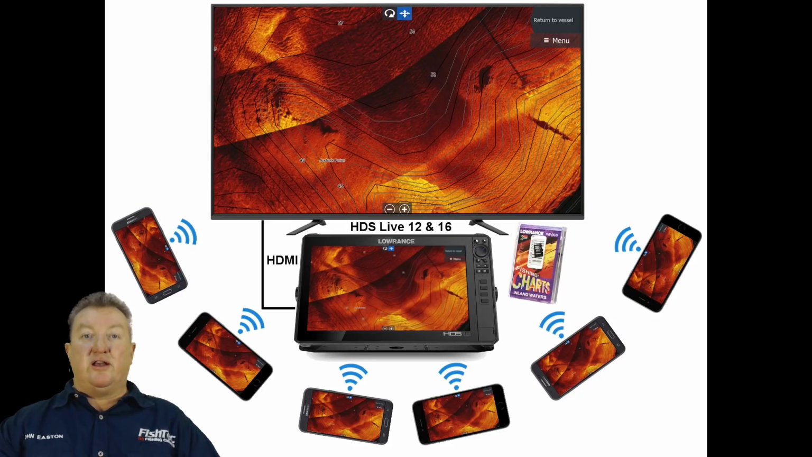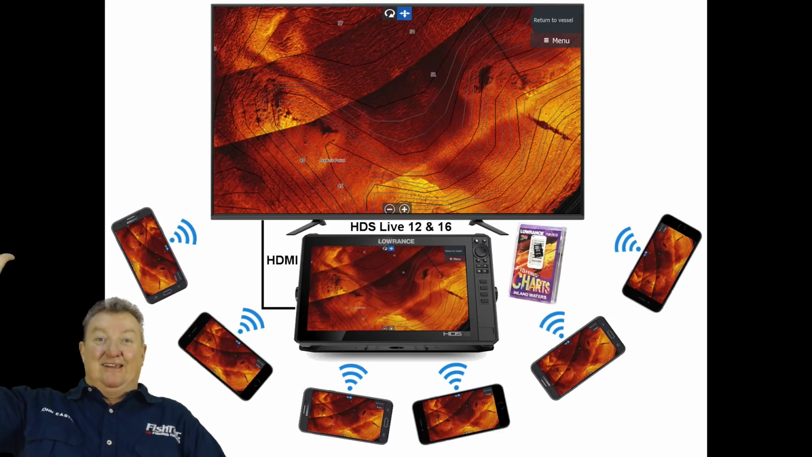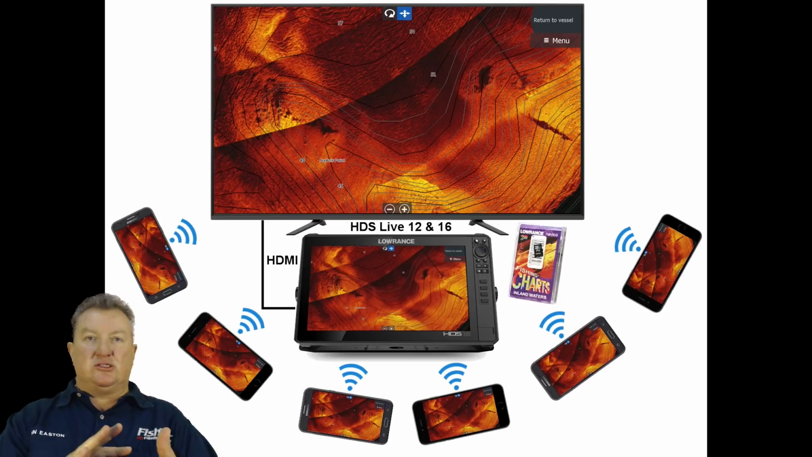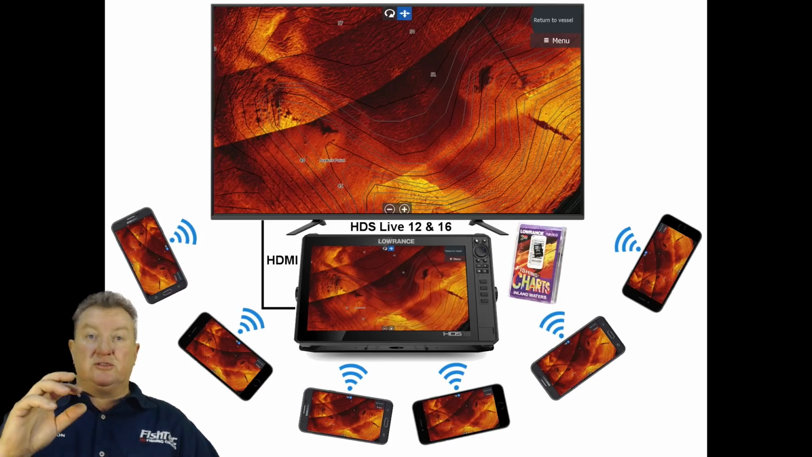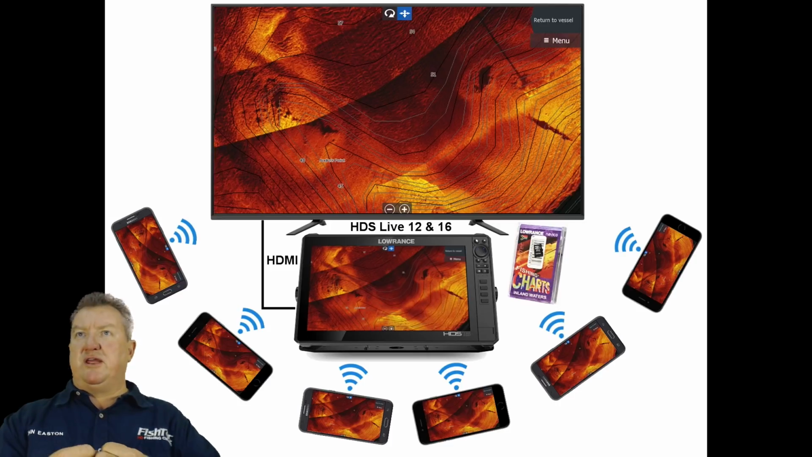The only thing that you might find frustrating, tell all your buddies when they want to take control of the machine to put their hands up like we used to do in primary school and say, can I have a turn? Otherwise, if everybody's trying to control the unit at the same time, it gets confused. So only have one person touching the screen and controlling the unit at a time. So that is important. Other than that, bang, you're done. You create your waypoints, you create your game plan.